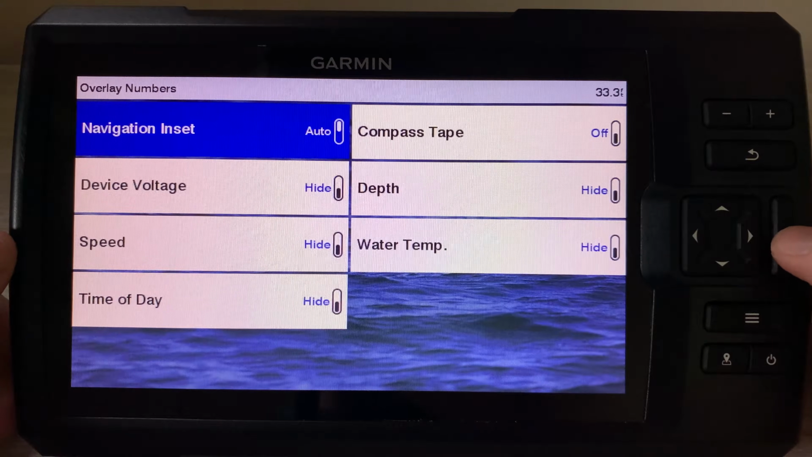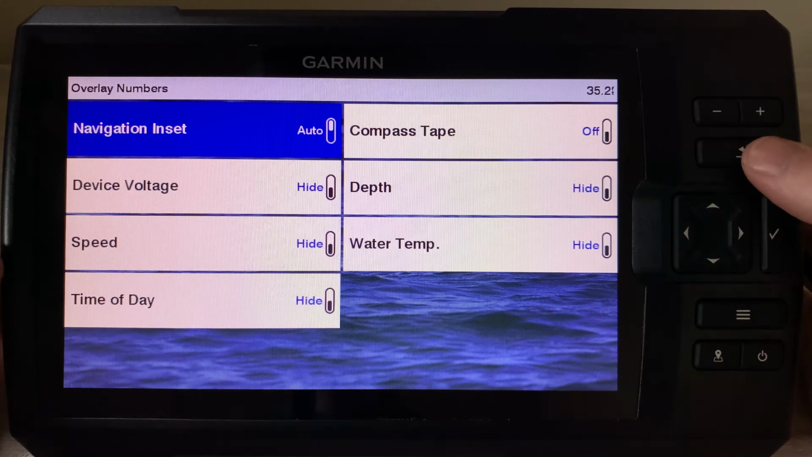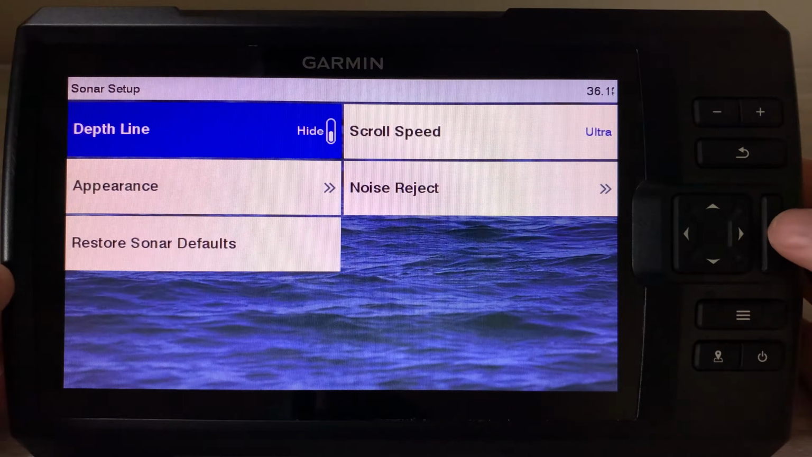Okay. Next, I kind of talked about this in some of my other videos. It's pretty much the same for anything you want to set up on the Vivid 9 SV. You can display whatever information you want on the side. So if you want that information displayed when you're just doing your sonar or whatever, you can select whatever information you want. Okay, we also have sonar setup.